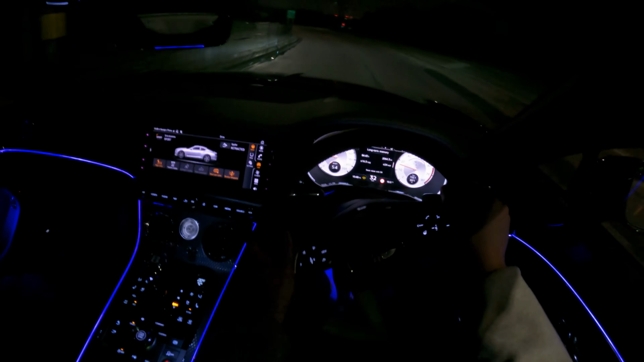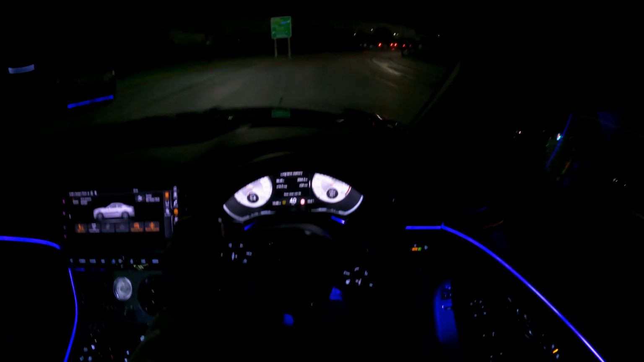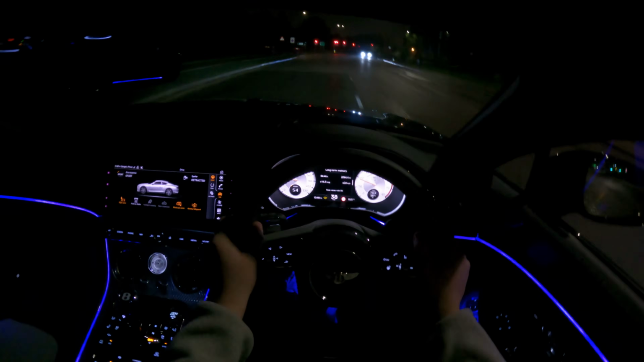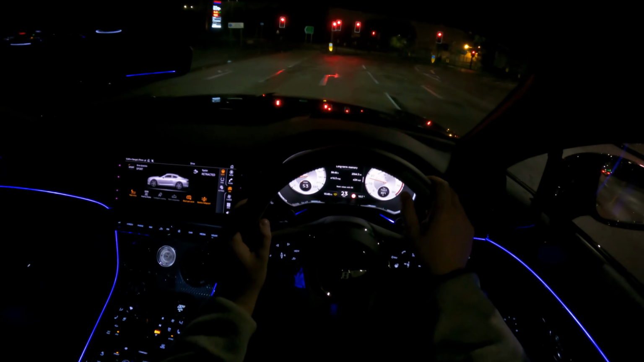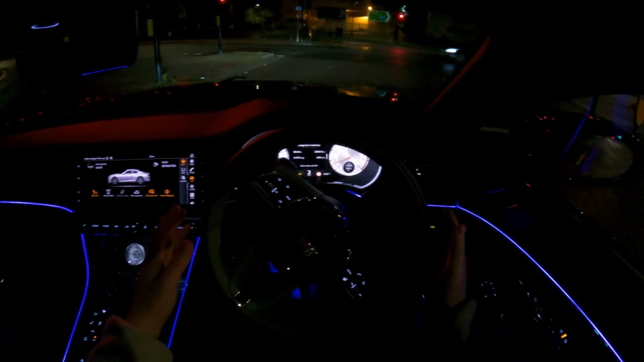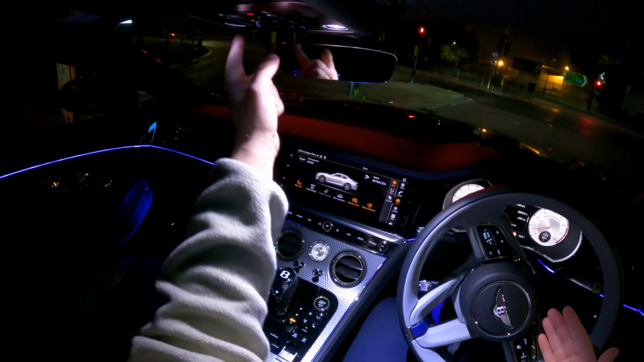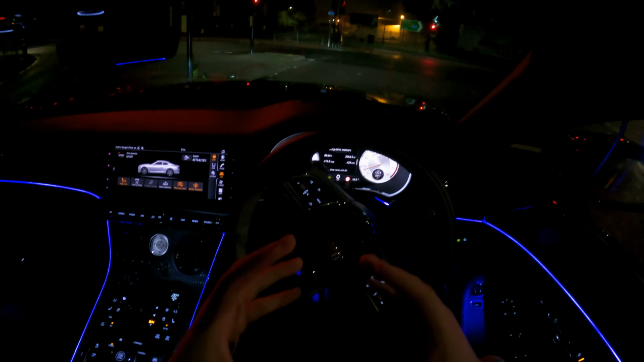Turn off the heads-up display because I'm not a big fan of it. At night it's a bit too bright, and this way we can enjoy the car a little bit more. And let me tell you about it. This is a Continental GT Mulliner. It's got a W12 engine, 6-litre, 650 horsepower and 900 Newton meters of torque. It's insane. It's got so much power.